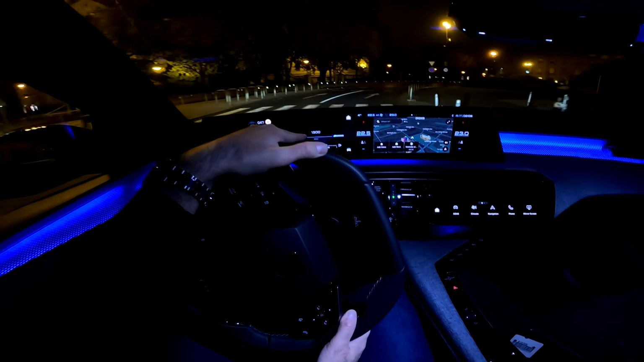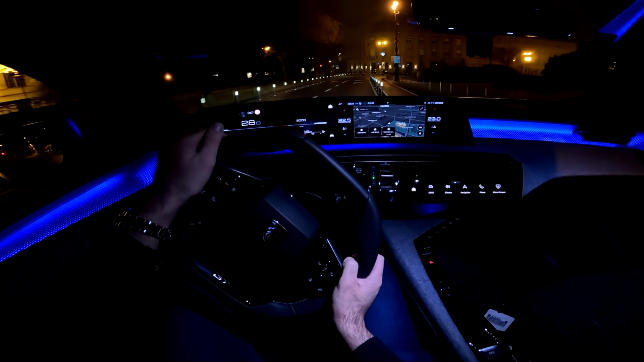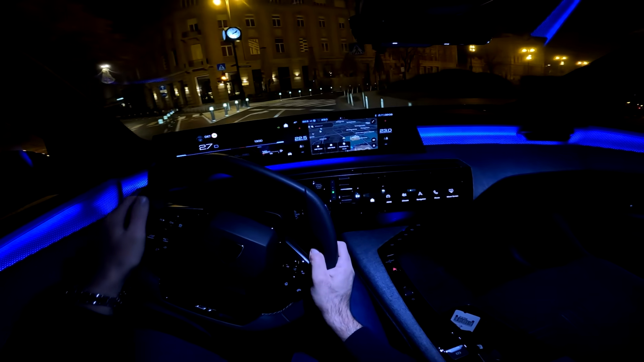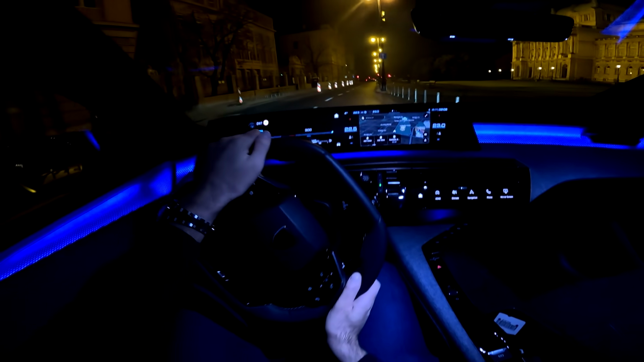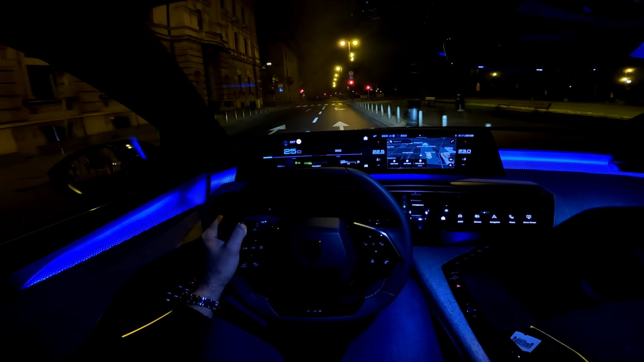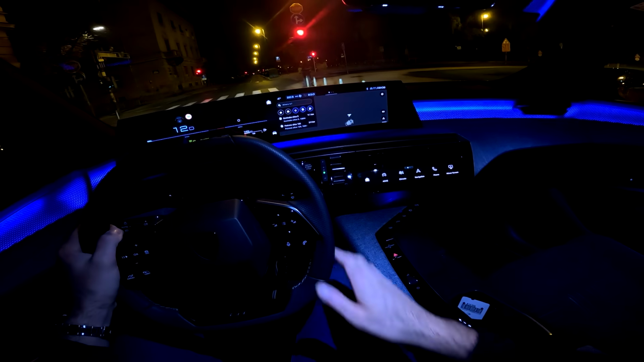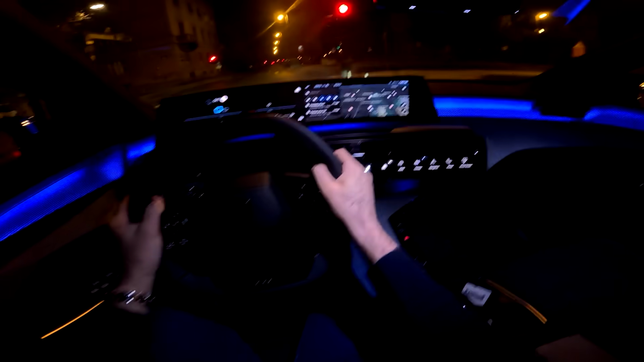And now you see the RPMs, and I love this rev counter going in the opposite direction compared to the usual rev counters that we are used to seeing. Of course, we also saw it on some previous Peugeot models, and I really love this detail. And I also love the map view. Look at the 3D view of the buildings, looking very nice.